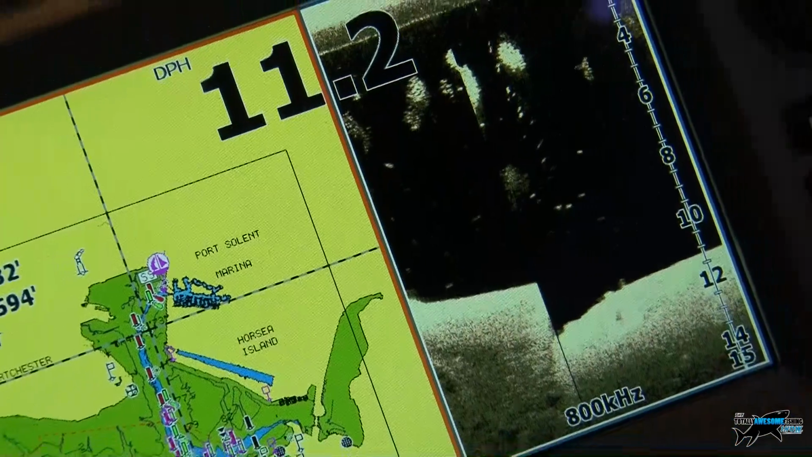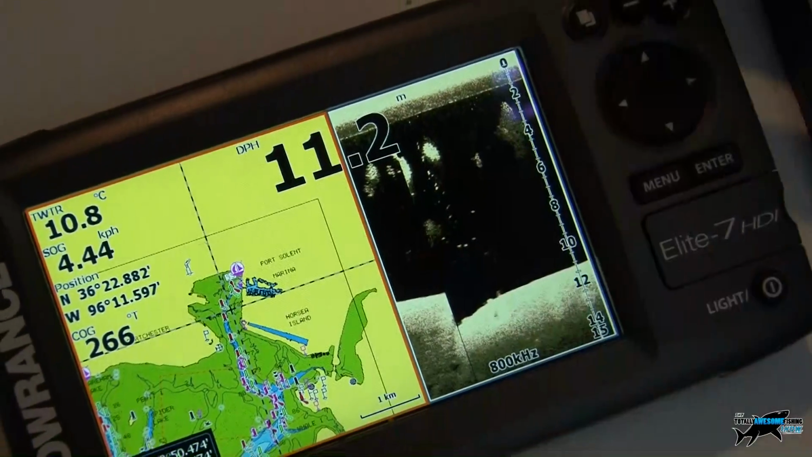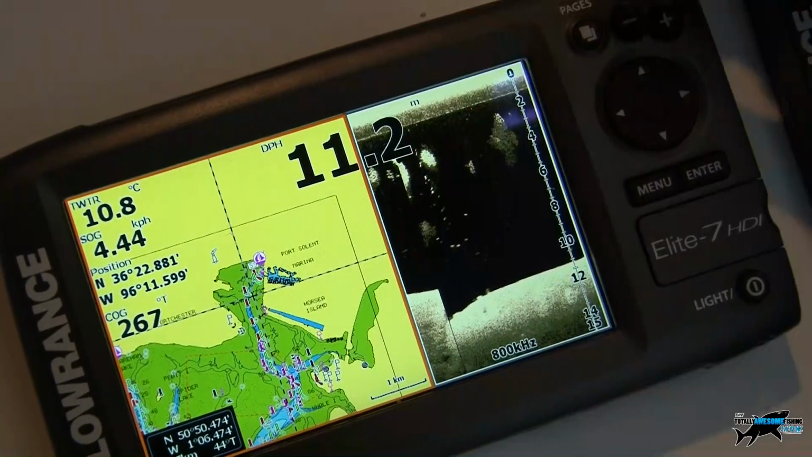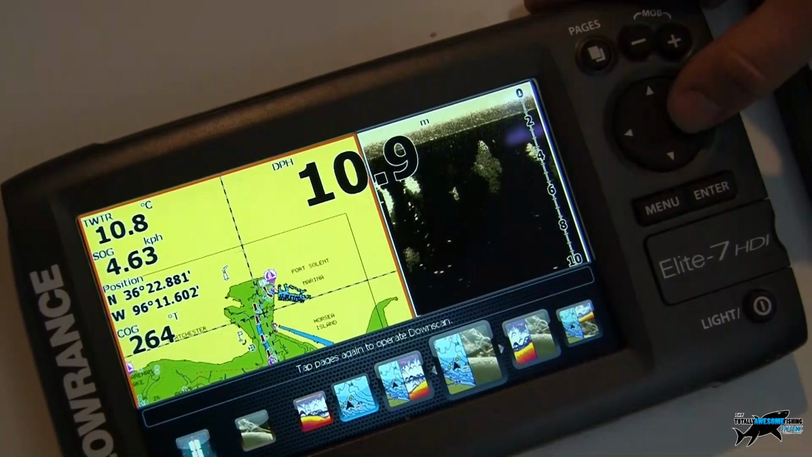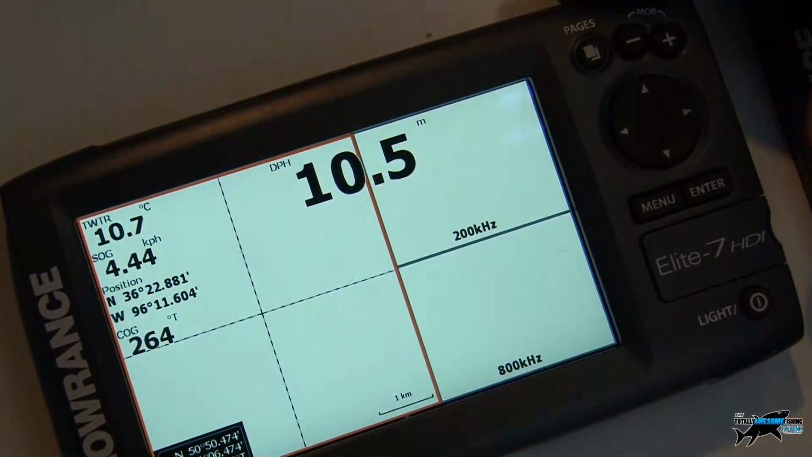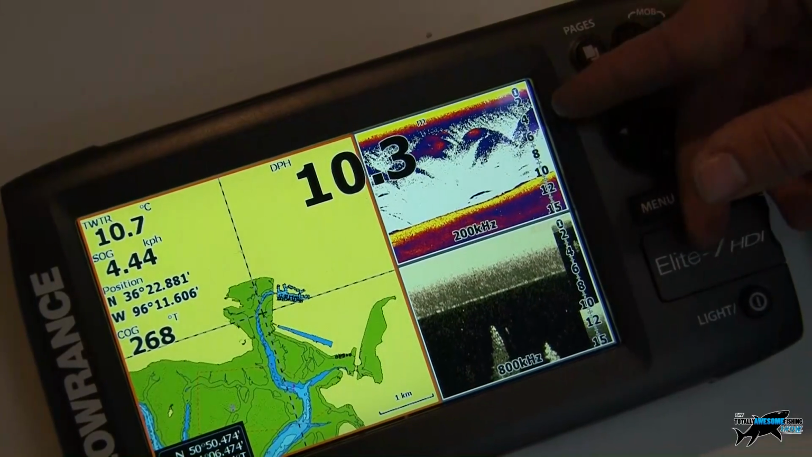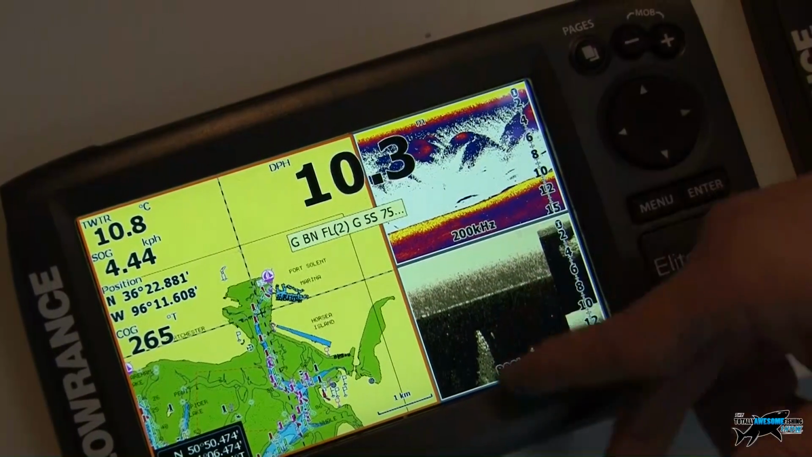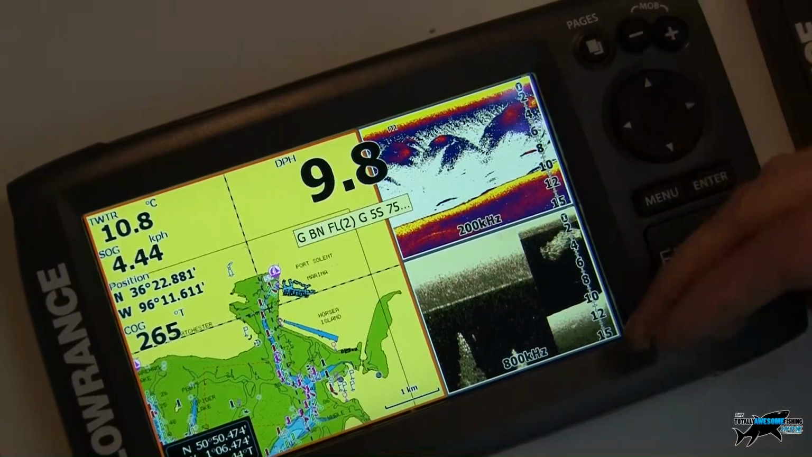Okay, so the advantages with this bigger screen on the Elite 7, we can see here we've got a two screen split screen. If I press the page button here, we've got our options of different screen combinations. Because we've got the larger screen, we can actually split it into three. So we've got now chart showing with your regular sonar, your broadband sounder, and your HDI sounder, with the downscan for all your structure definition.